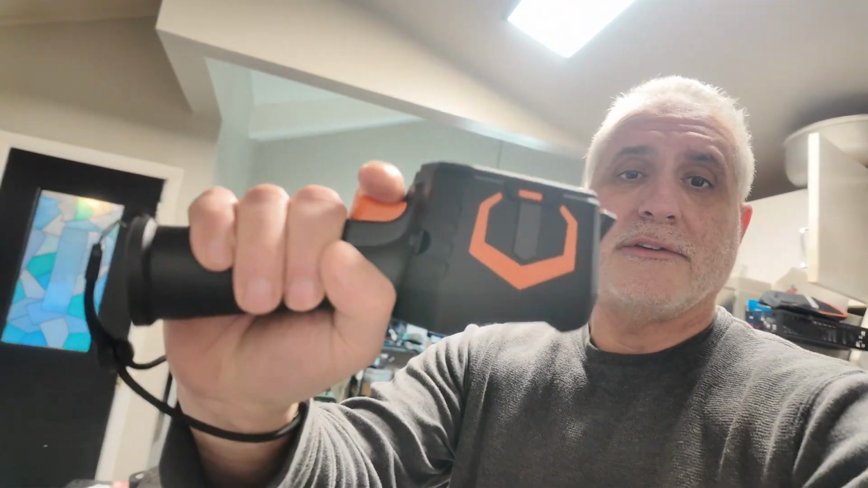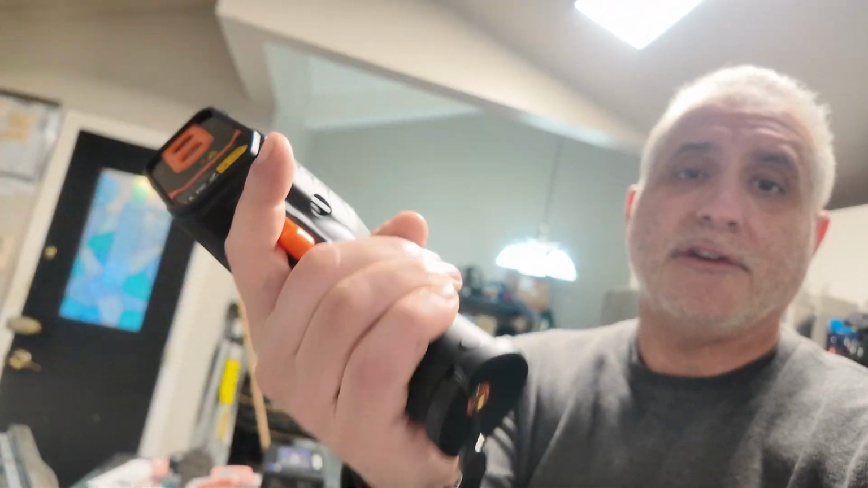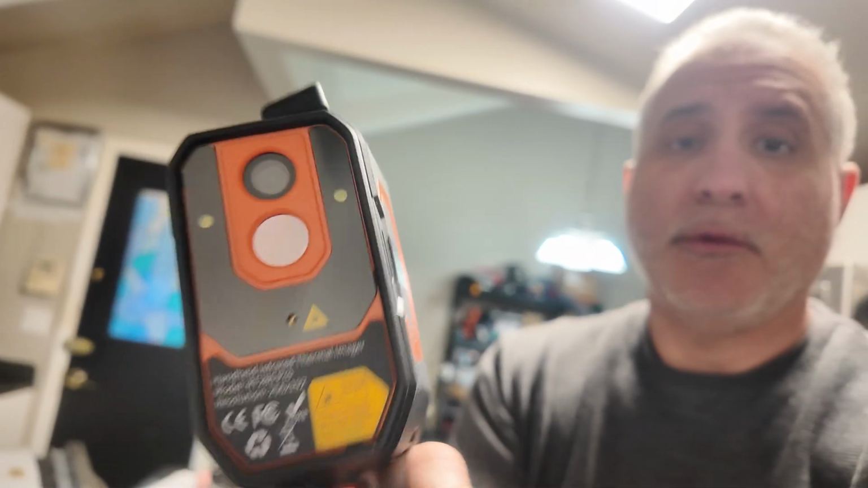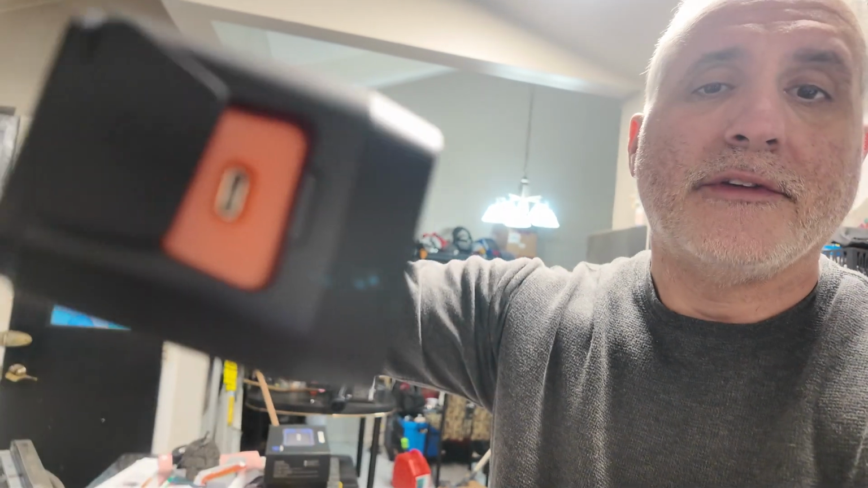And right here is the unit. So this is about the size, nice and snug in the hand. Comes with the little lanyard. It's got a nice clear screen and good laser. Lots of features. Here's where you recharge it. You know, Type C port. There you go. And we're gonna see why.